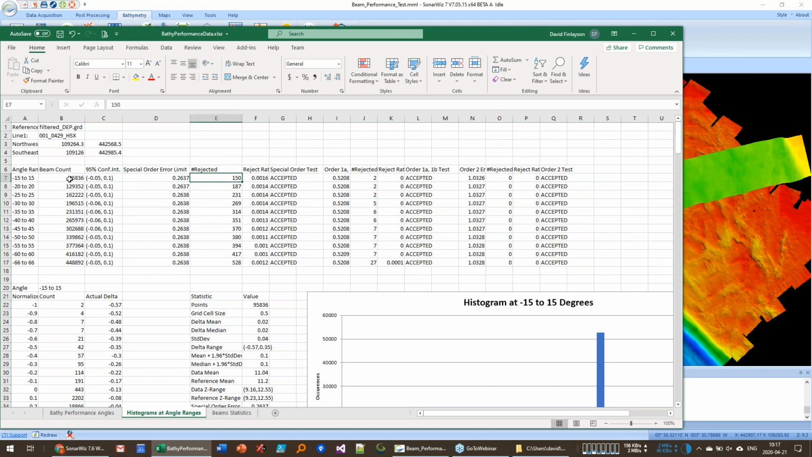Of these 95,000, about 150 beams were rejected, which is actually really good. It's less than 1%. So it's a 0.16% rejection rate. So therefore we say that the maximum value is within the maximum confidence, or the 95% confidence interval is inside of this limit. So this meets special order.